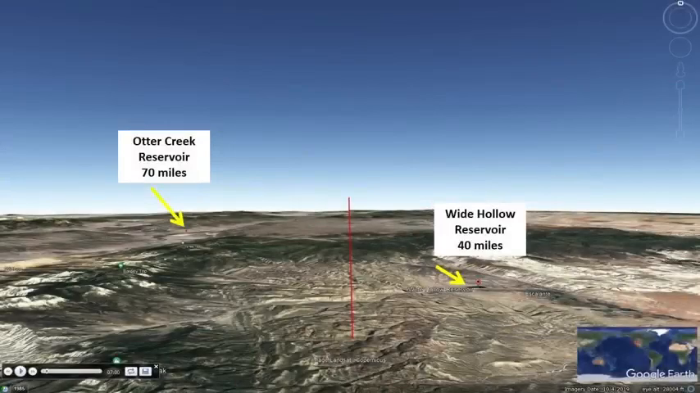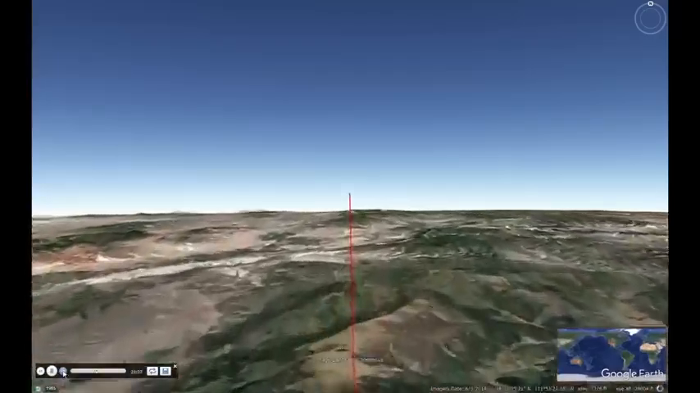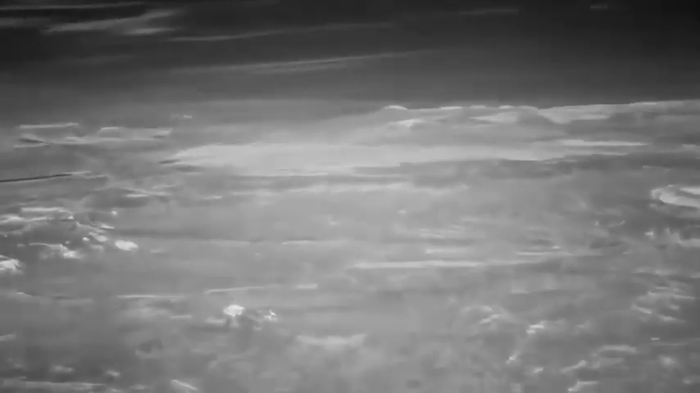On Google Earth, on the same simulated flight path, you can see Otter Creek Reservoir to the upper left and Wide Hollow Reservoir on the right. But you can only see the very top of Mount Nebo right behind the supposed curvature. You have to continue watching the flight on Google Earth for a while before you get to see all of Mount Nebo. But let's get back to Jay's video.